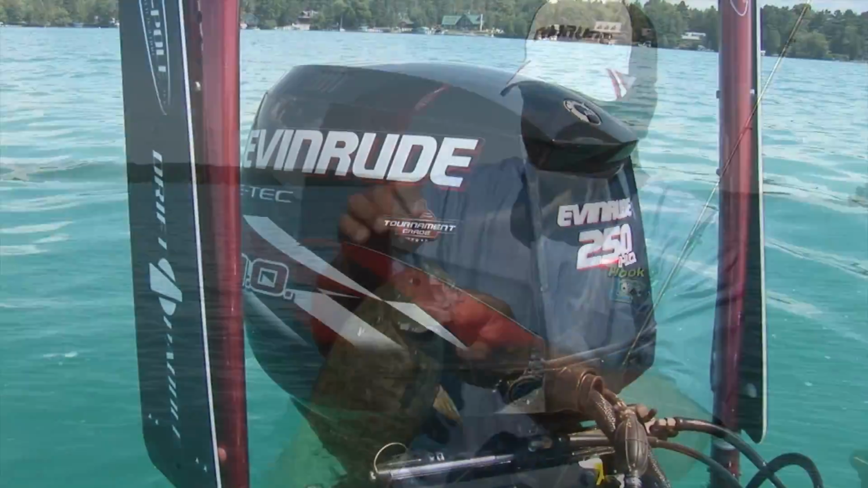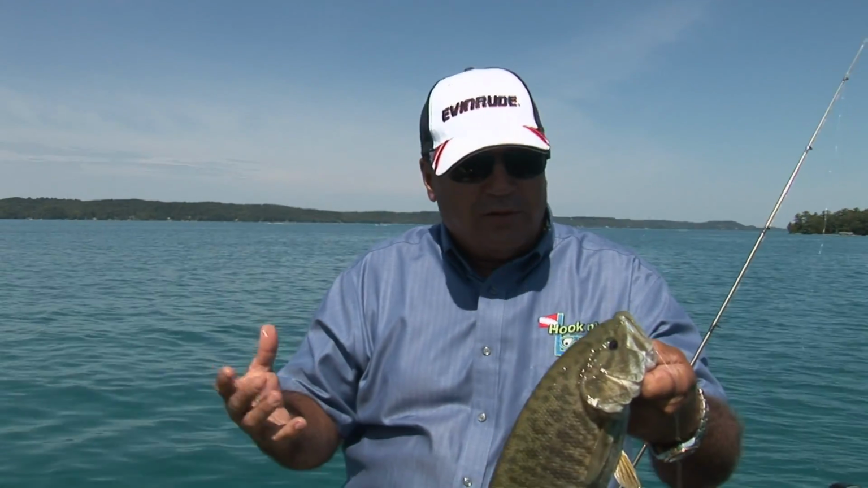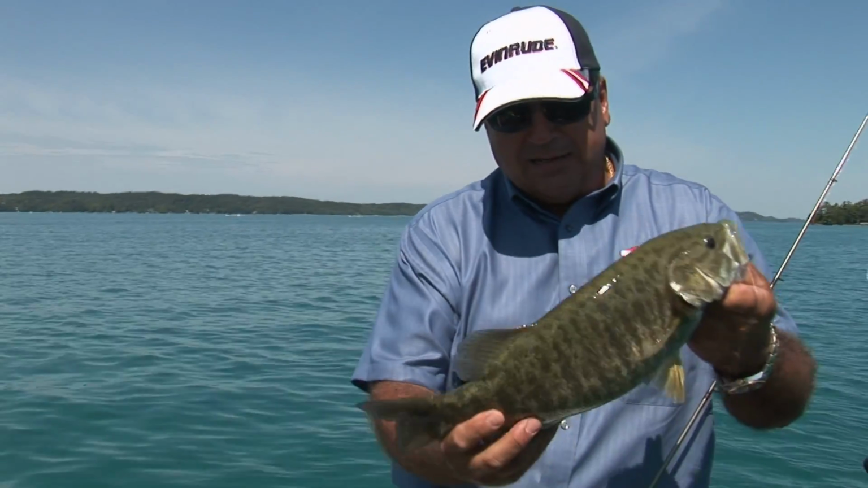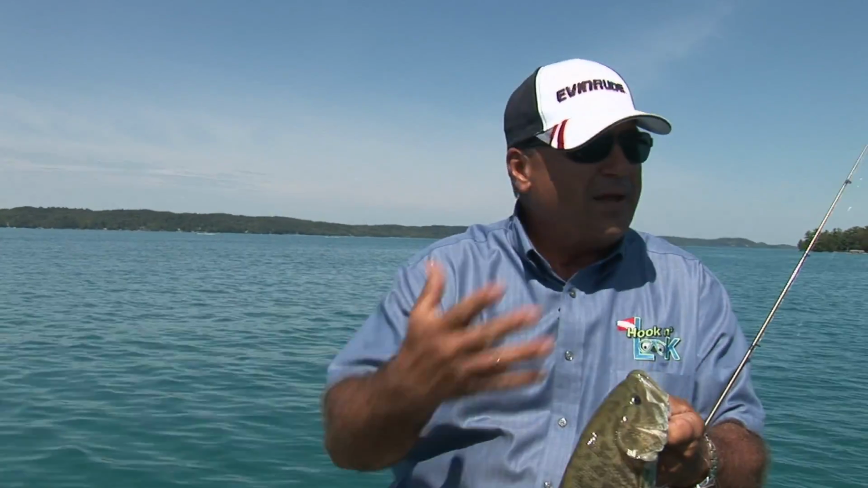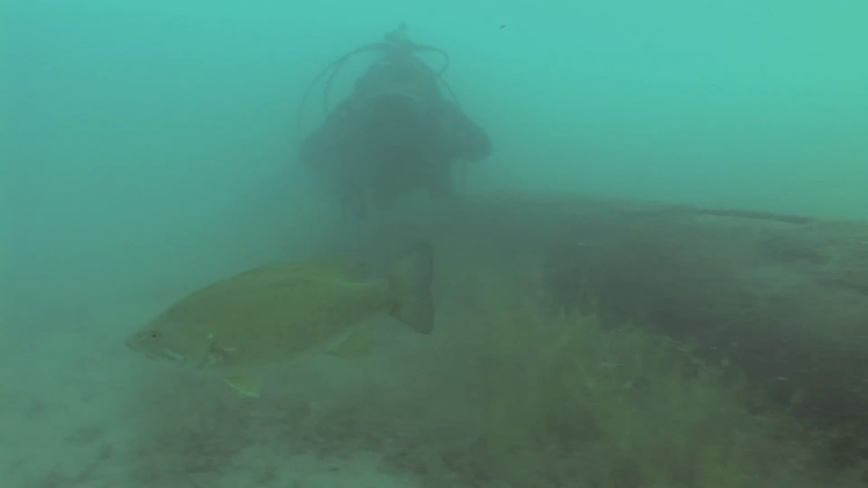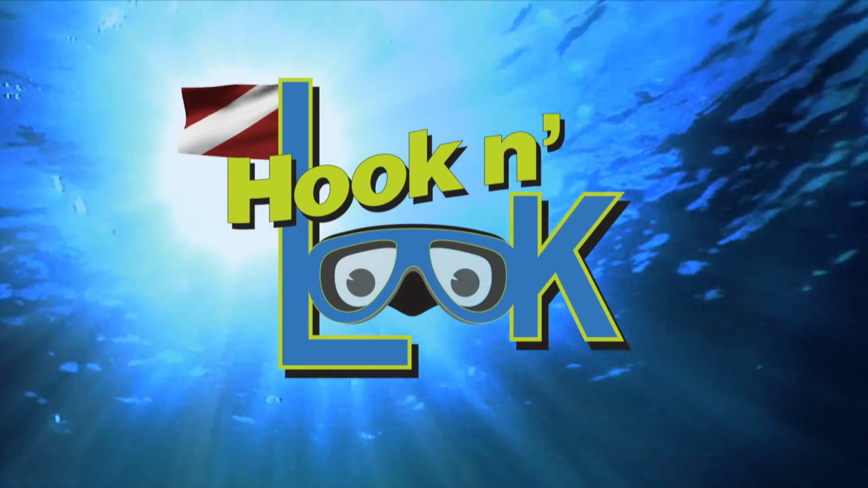That wood is out in 28 foot of water, and there's some smallmouth on it. The water had been warmer, but it's starting to cool a little bit. It's about 8 degrees cooler than it was a couple of weeks ago. And these fish might be coming up now. Coming up, we'll get a first-hand look at the sunken timber from our hook and look point of view. Stick around.